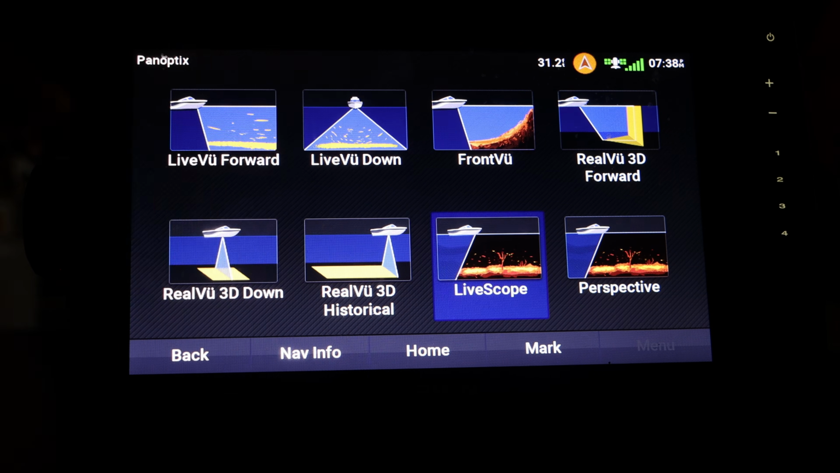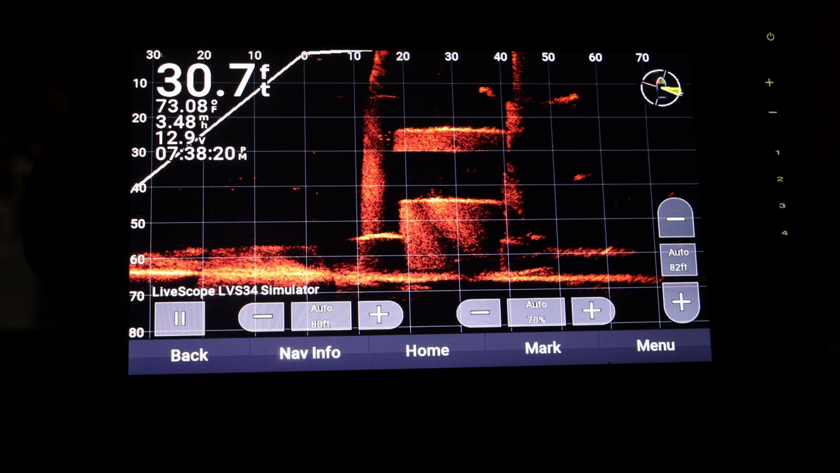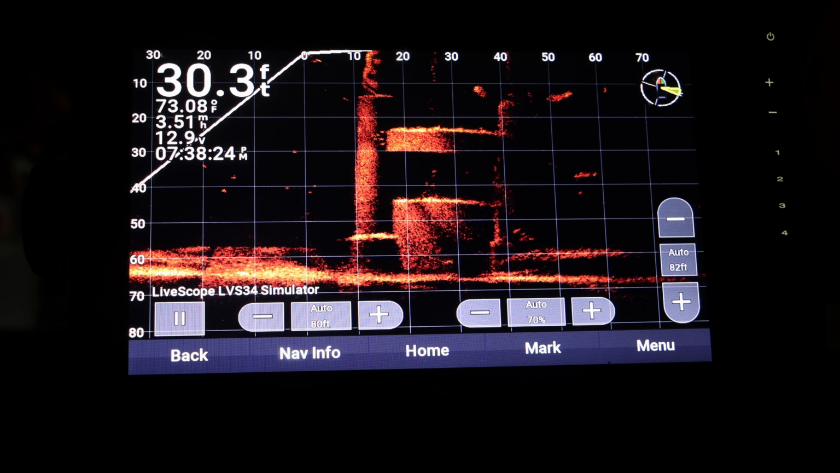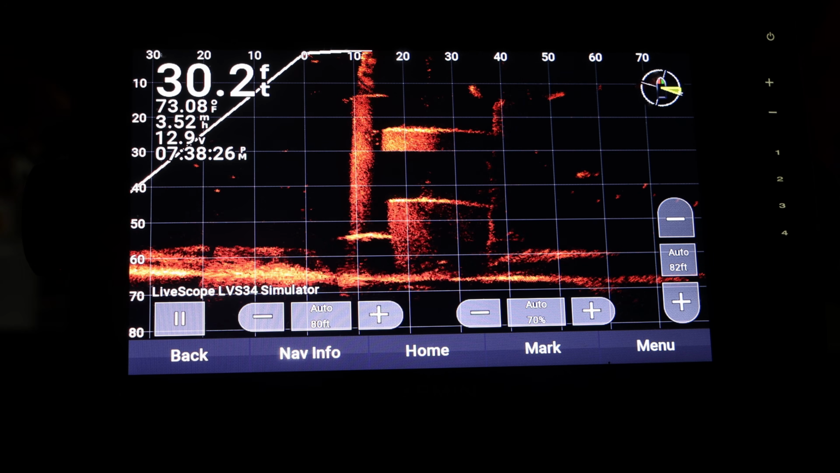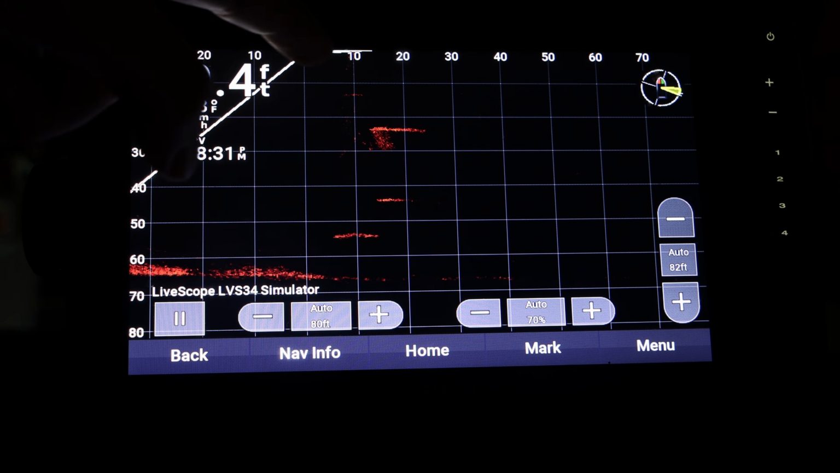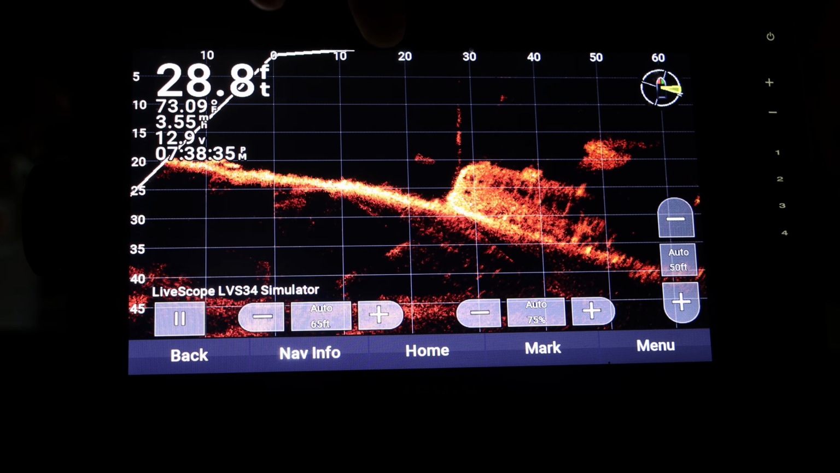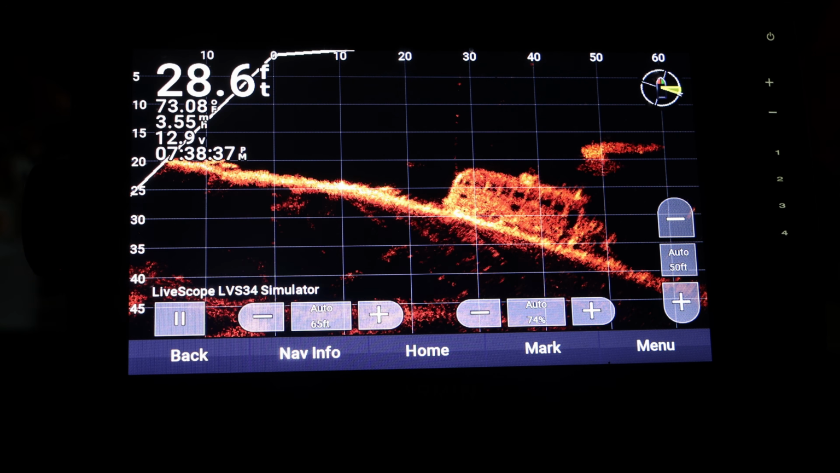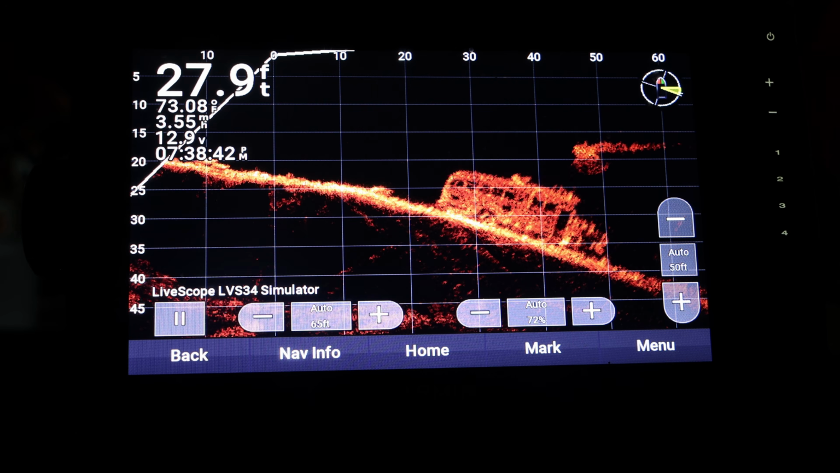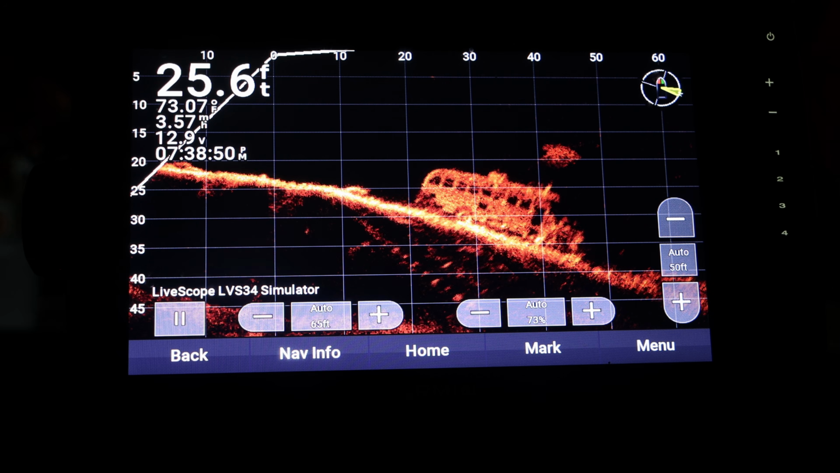Then Actual Live Scope, which is what everybody is used to. And this is some type of structure right here. And you can see the fish in real time on here. If I had this going on my kayak right now, it starts from right here. So if I was to throw it out, you could literally see my lure go on this. It's pretty interesting, and there's something hanging out right here. So that's probably some bait fish or maybe even a bass. Like I said, it's just a simulation mode.